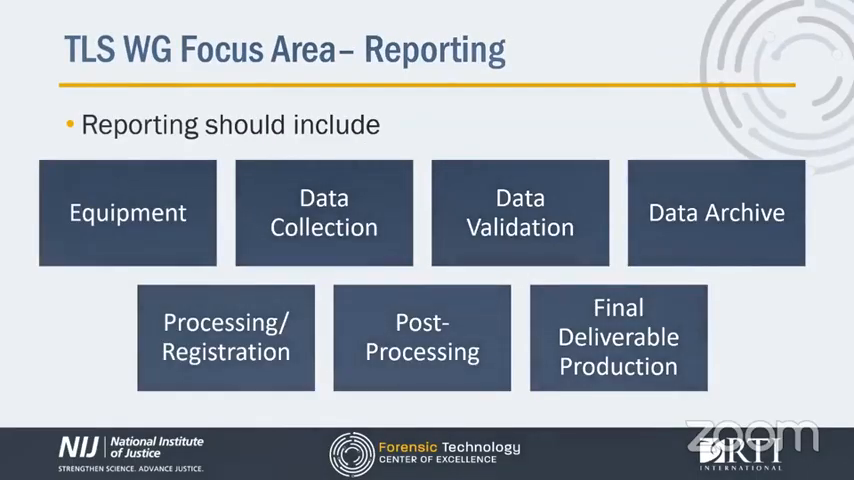Moving on to talking about reporting. The reporting of TLS data may vary depending on the data's purpose, application, audience, and venue. However, accurately reporting the methods and equipment used, procedures followed for the acquisition and post-processing of the data, and quality measures utilized to ensure data accuracy will help ensure TLS data are admissible and understood by consumers of the resulting